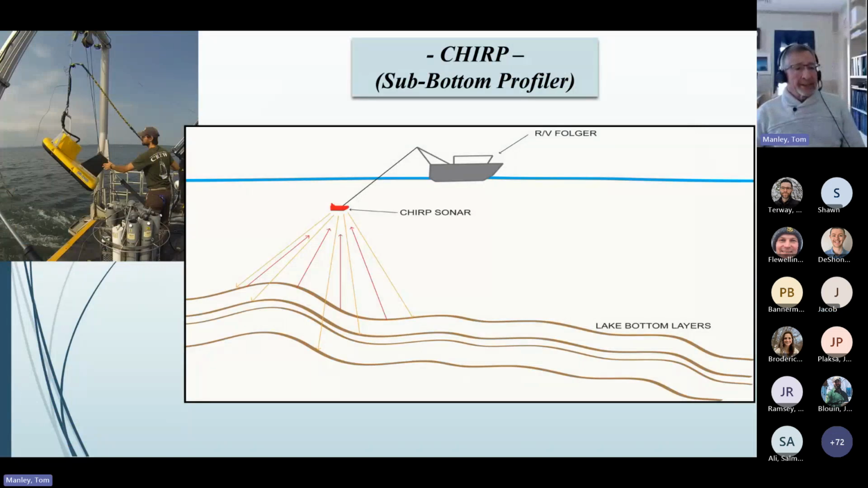So this is the CHIRP system. It stands for compressed high intensity radar pulse. It is a tow behind unit that has increased sonar power that can penetrate into the sedimentary layering and provide unique, and I must admit, impressive views of the lake's substructure.